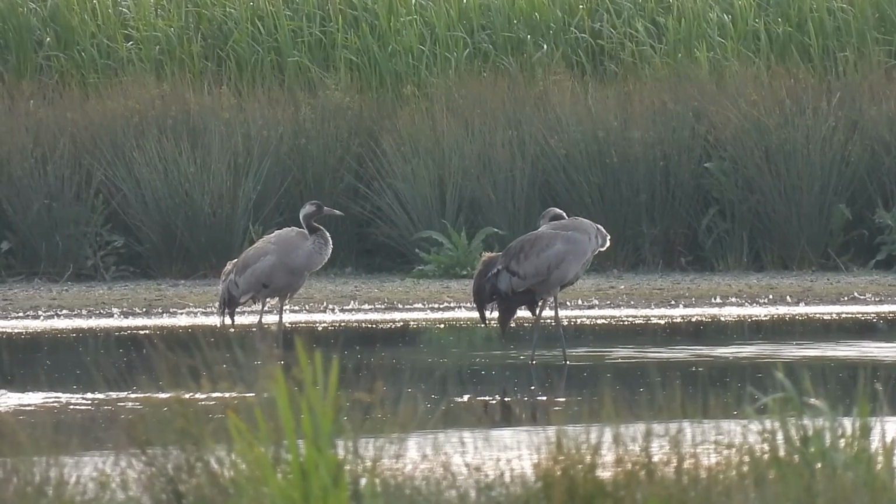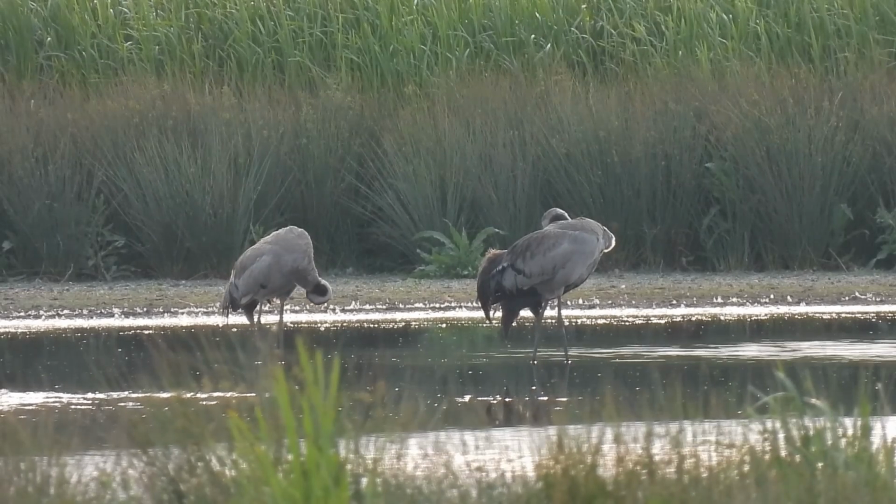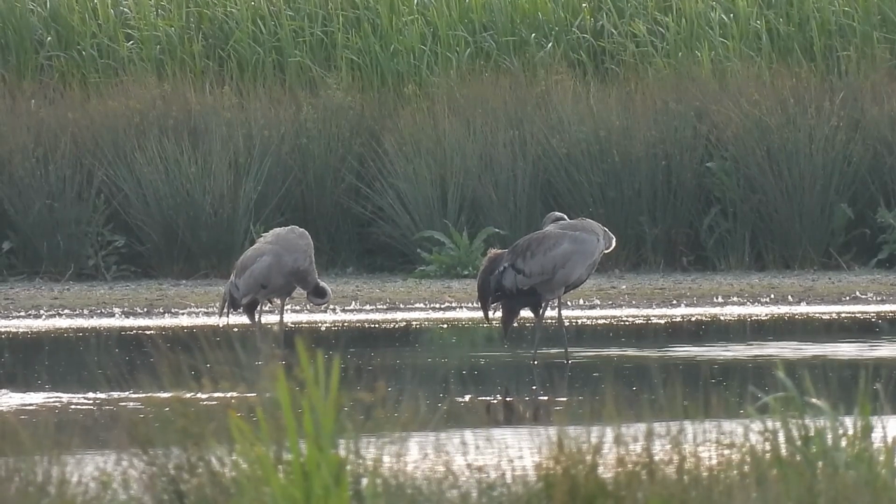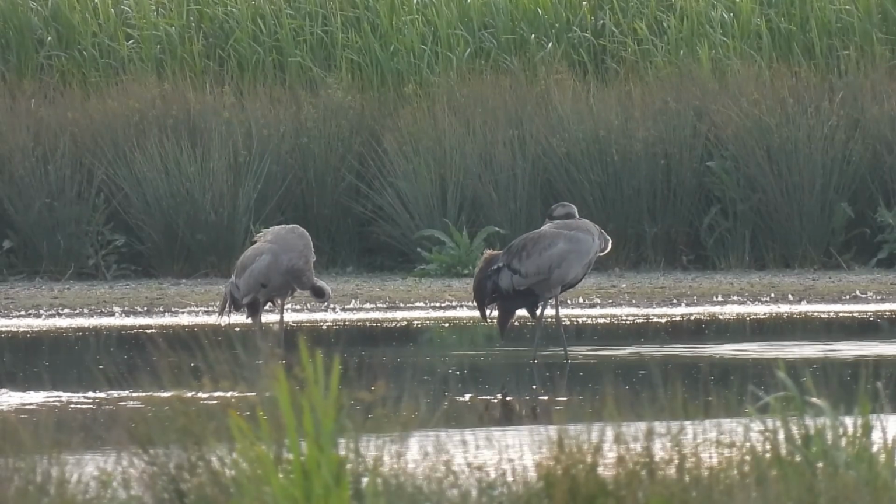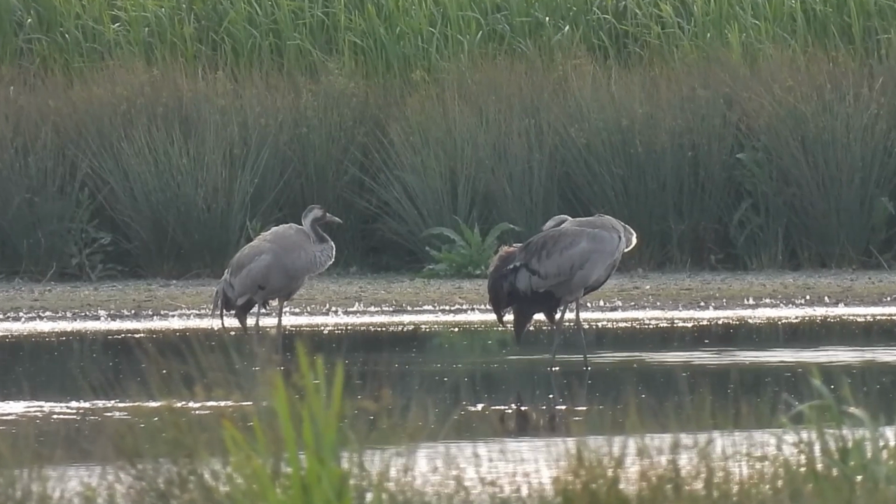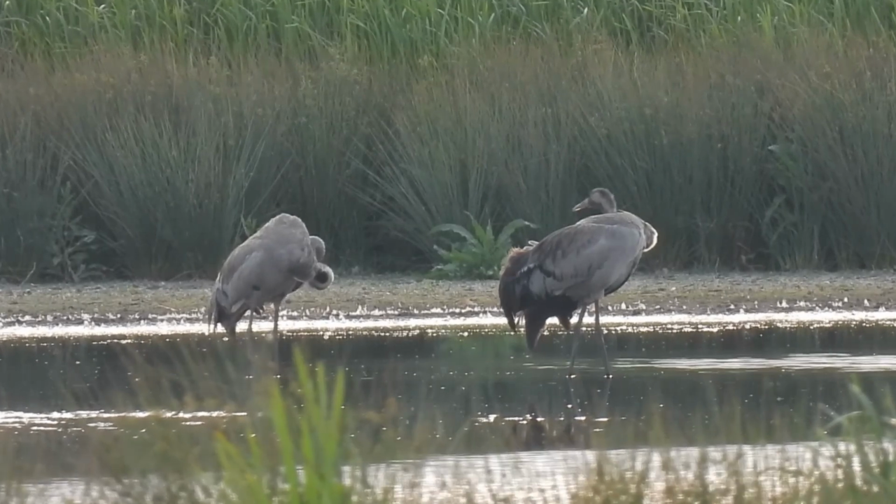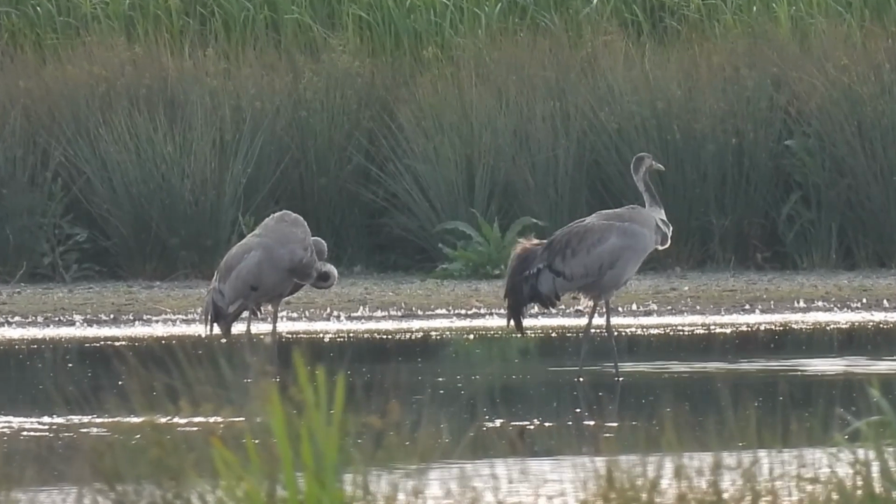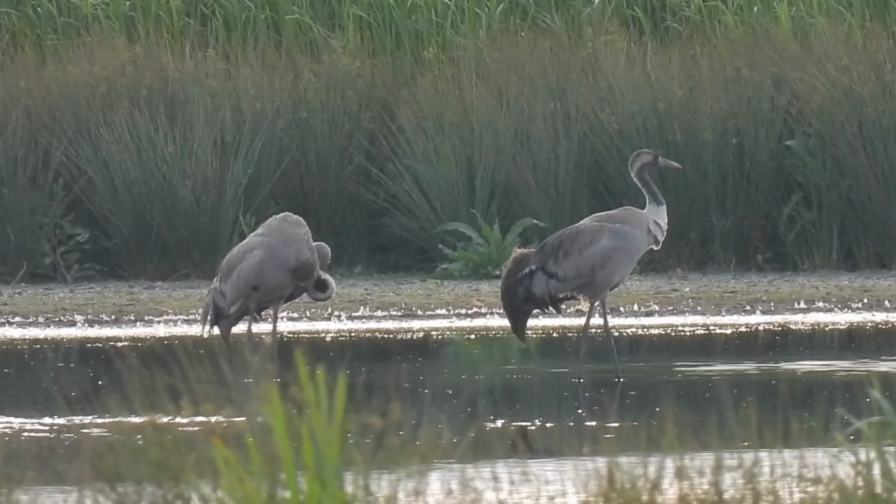They form strong pair bonds, and although this pair have clearly not been successful at raising any chicks this year, they will almost definitely stay together and try again next spring. They can live for between 20 and 40 years in the wild, so they will get plenty of attempts at raising chicks in their lifetimes. Even whilst watching these two with such an excellent view, I could still hear the others in the distance, perhaps with their chick.